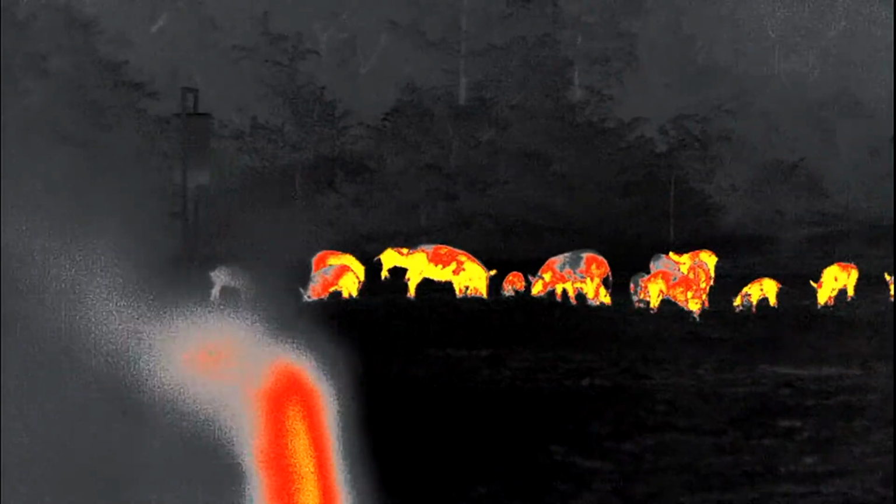Well, this is a really big group of hogs, and we've been fortunate. We've been able to cut the distance in half. We're starting to get in nice and close. We just got to be real steady and easy and not spook them.